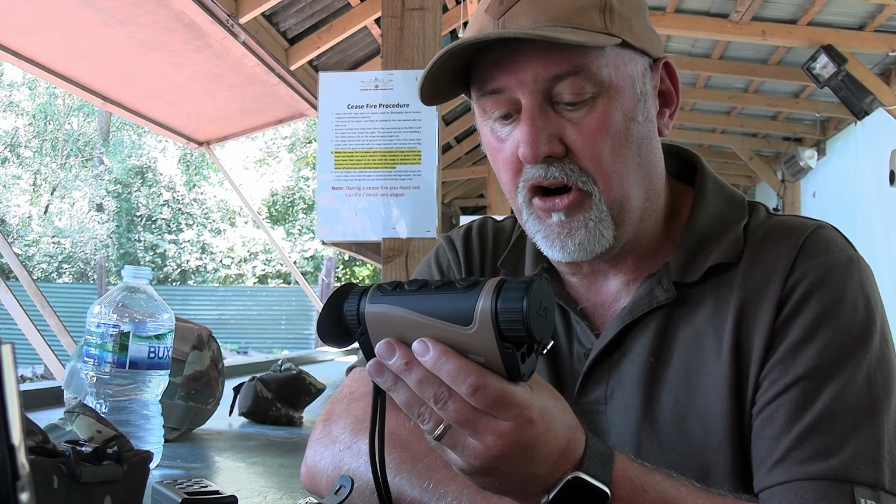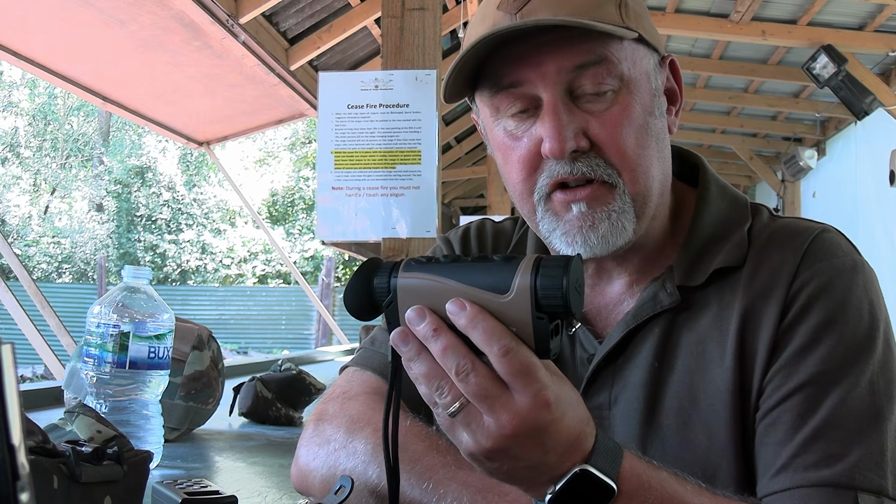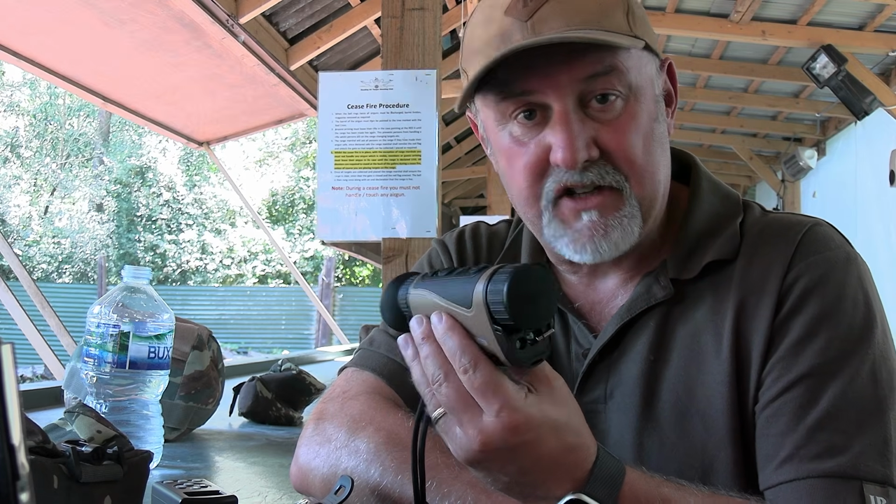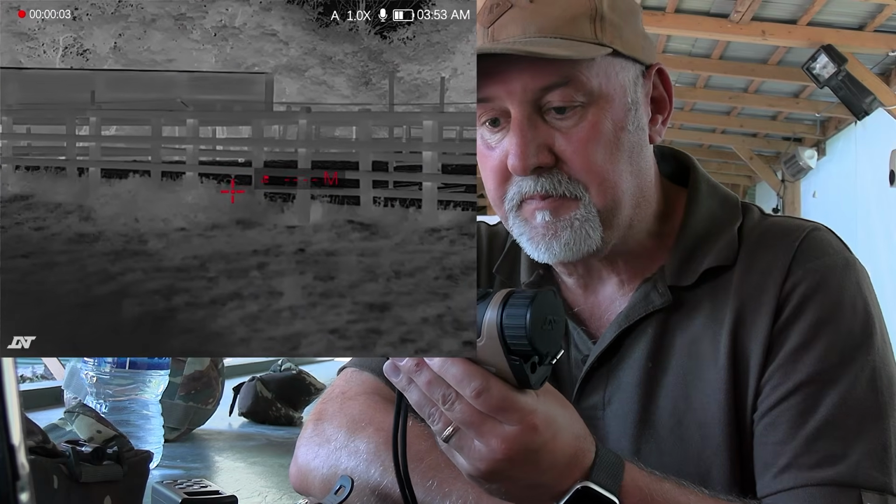There's also plenty of brightness and contrast settings so that you can tweak the image to make it just right, and it records footage directly onto a 32GB internal memory. Now critically for night use in particular, there's a rangefinder. It's rated out to 1200 meters, and there's even a ballistic calculator function as well.